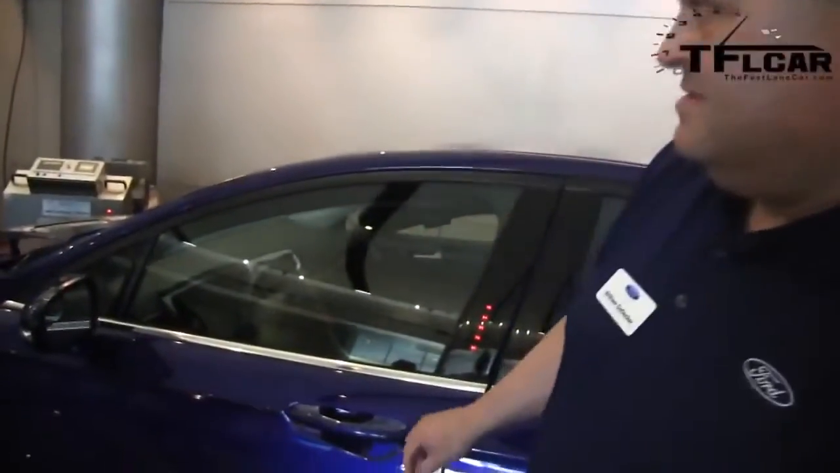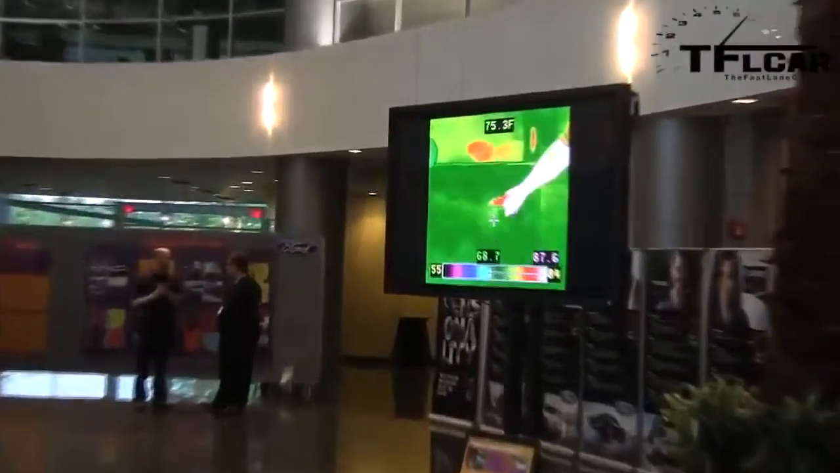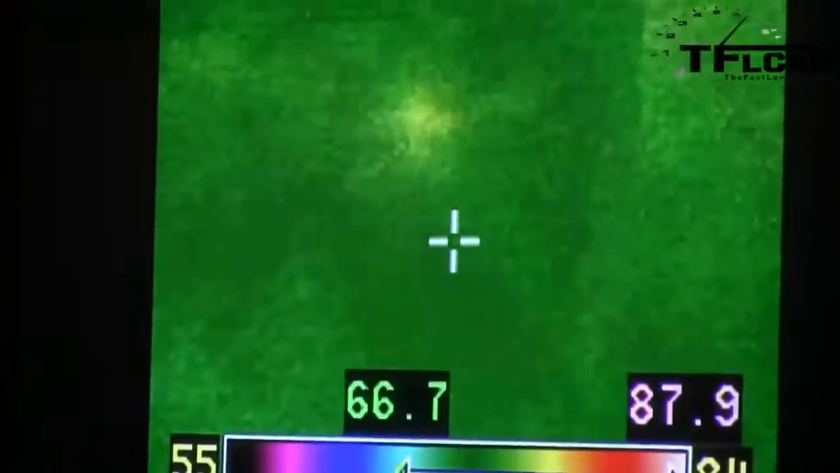You can see that there's some heat escaping out through here. Then right in this area, where he's got the laser pen, that's starting to turn yellow. If we let it run for a minute or so, it'll turn more red and then white. But there's definitely something going on right here.